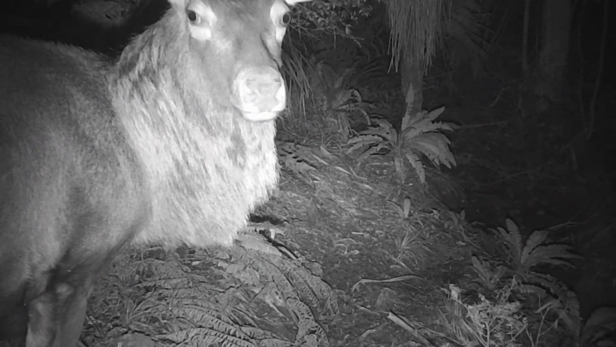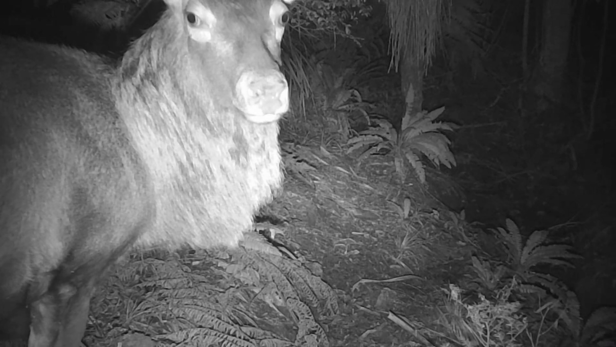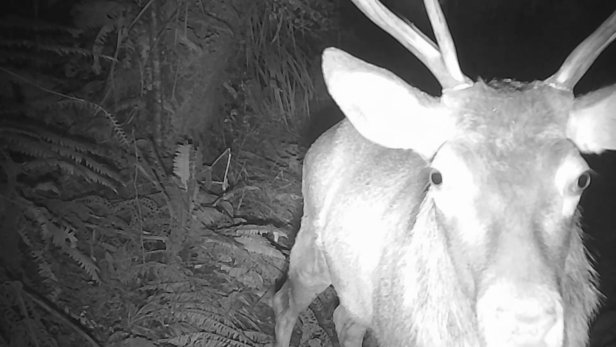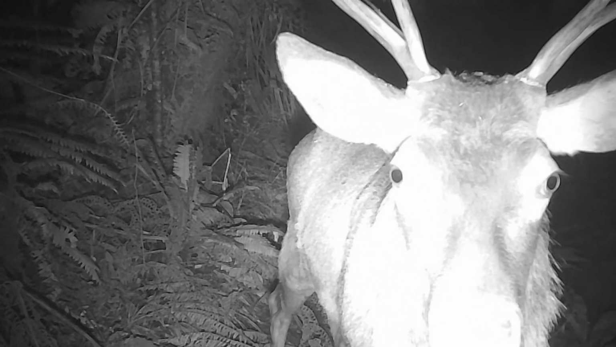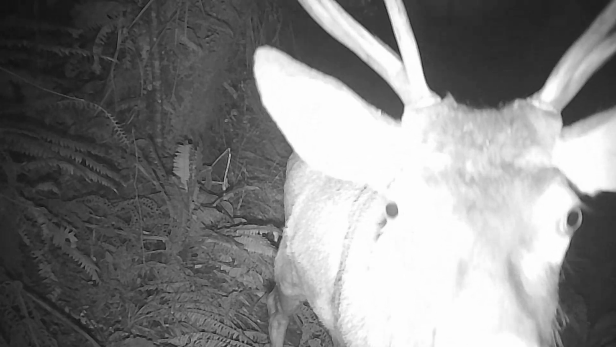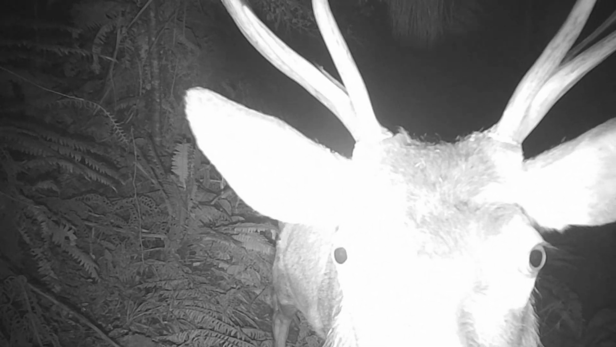This guy looks like a wise old stag. Having a look at the cam. Now, right now he's freaking out. I think this guy's just like the conspiracy theorist stag. It's pretty certain he's being watched. No one believes him. What the hell is going on? He's freaking out.